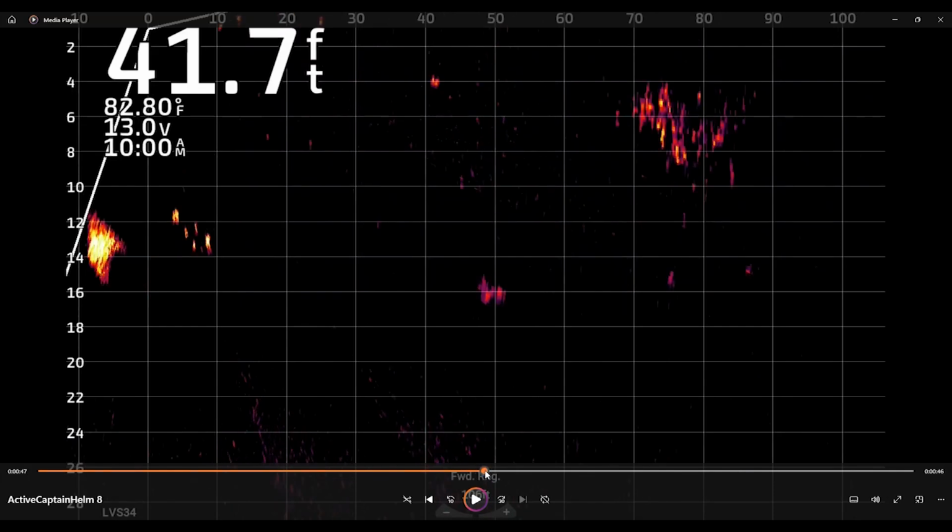Okay, guys, here's a group right there. Big group. These are largemouth. Okay, 40 foot. I'm over a creek. I have my live scope set at like 28 because the thermocline was down here like 26 to 30 foot. So I just had it set up to where I could see these higher in the column. Now I was out here just trolling in the middle of this creek looking for them.